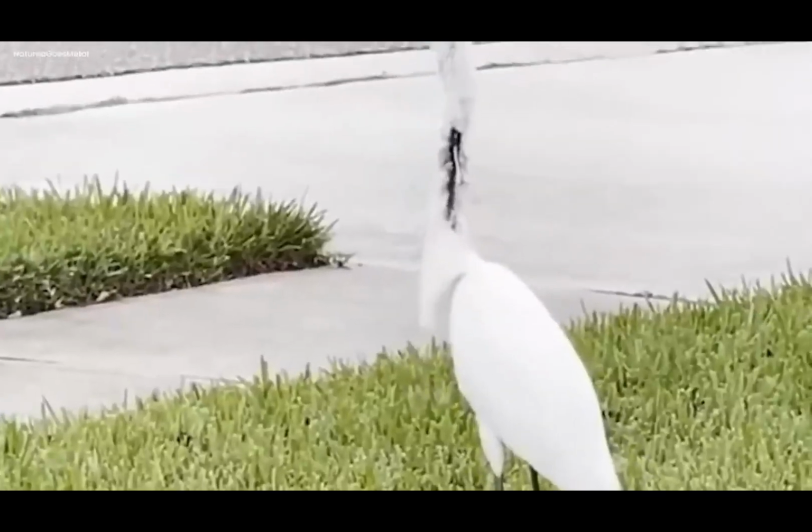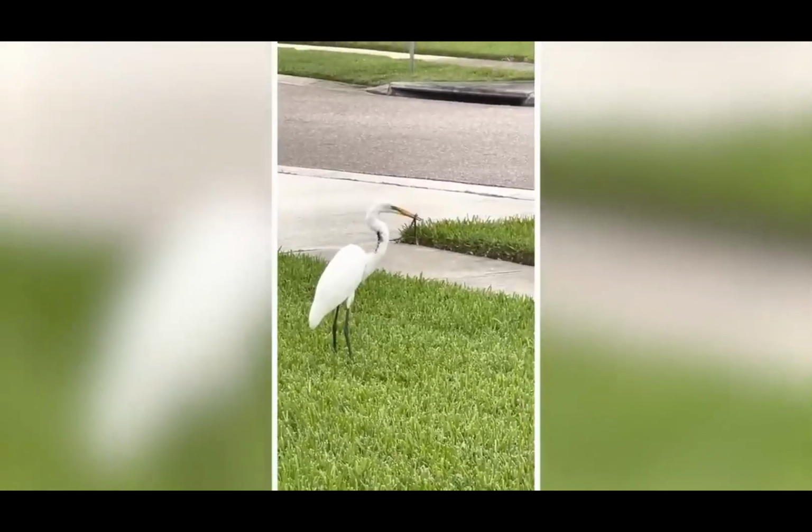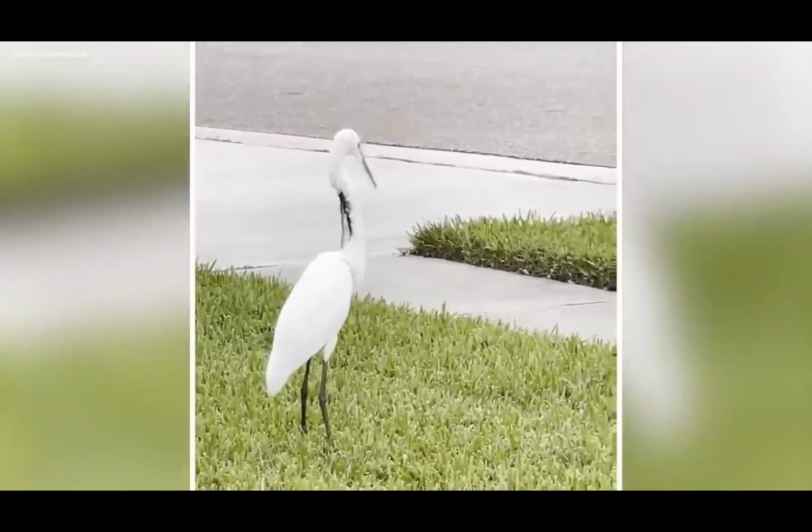Every time the egret tried to swallow, the snake didn't stay inside. It kept coming out of the hole in the egret's neck. It was like a creepy dance, as if nature itself was playing a spooky game.